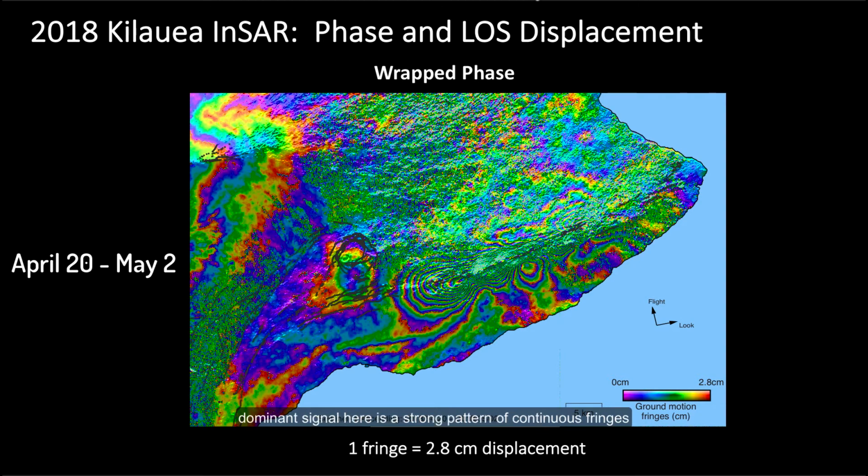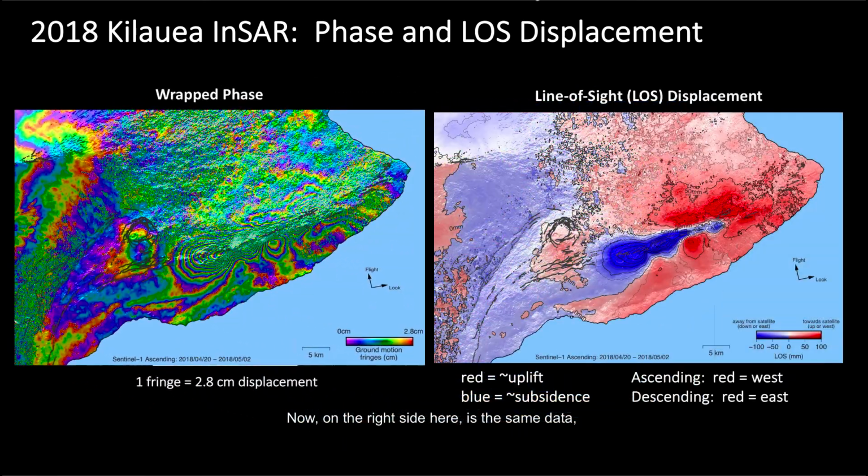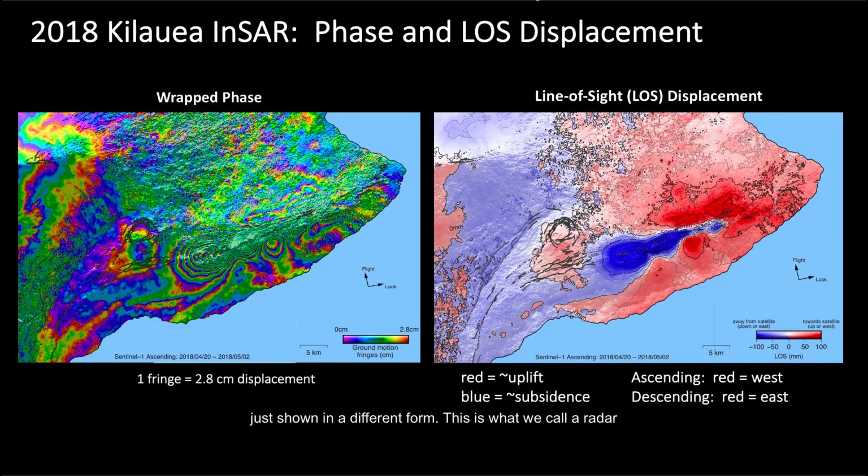But overall the dominant signal here is a strong pattern of continuous fringes that emanate from the east rift zone, and the ground motion can be interpreted by counting the number of fringes inward toward the center and then multiplying by 2.8 centimeters. So the 7 fringes that maybe you can make out here are roughly equivalent to about 200 millimeters of ground motion. Now, on the right side here is the same data, just shown in a different form. This is what we call a radar line of sight displacement map.